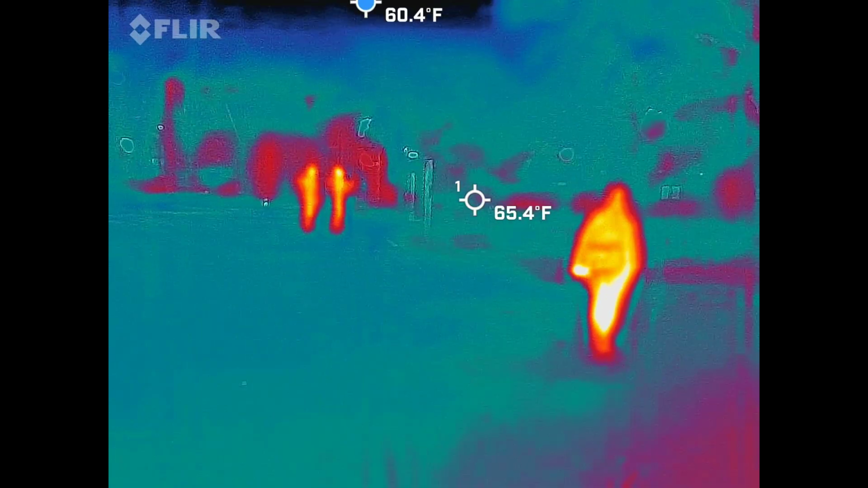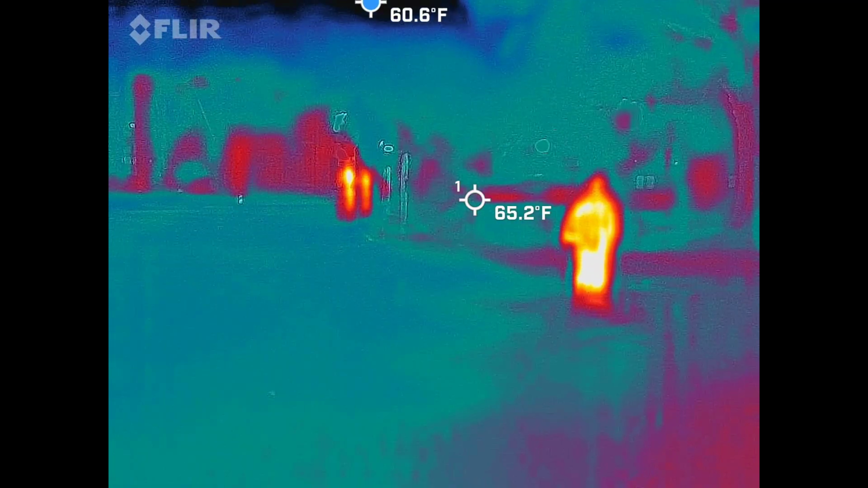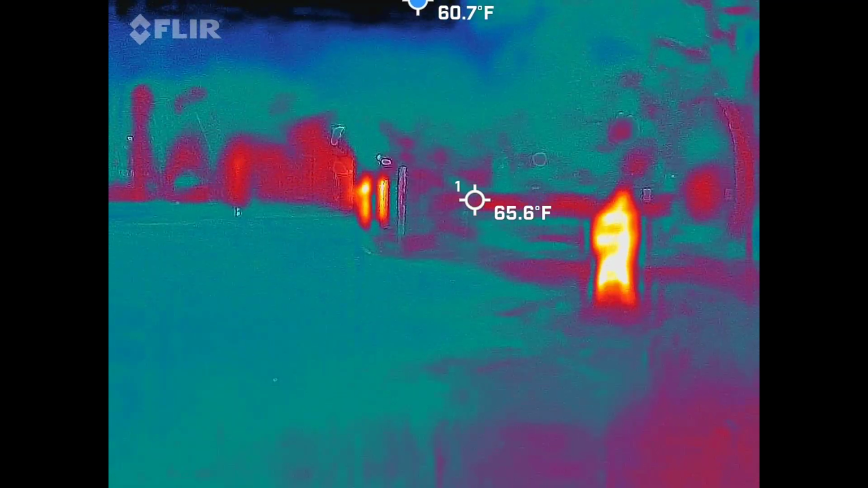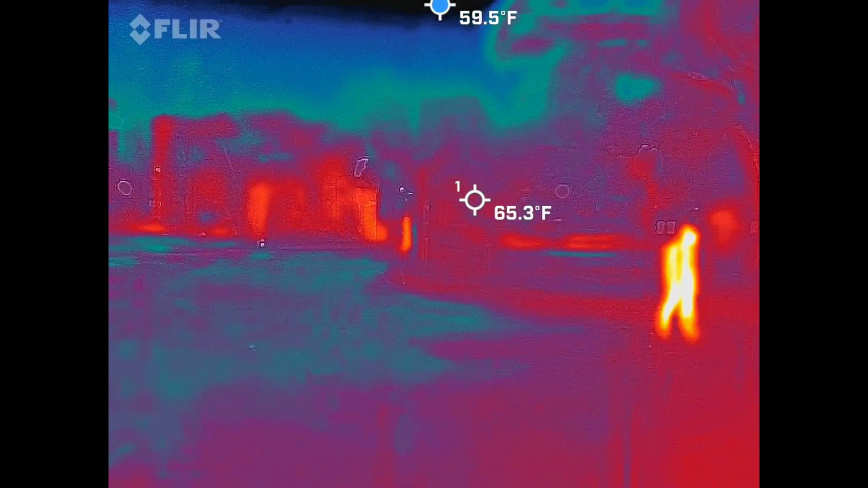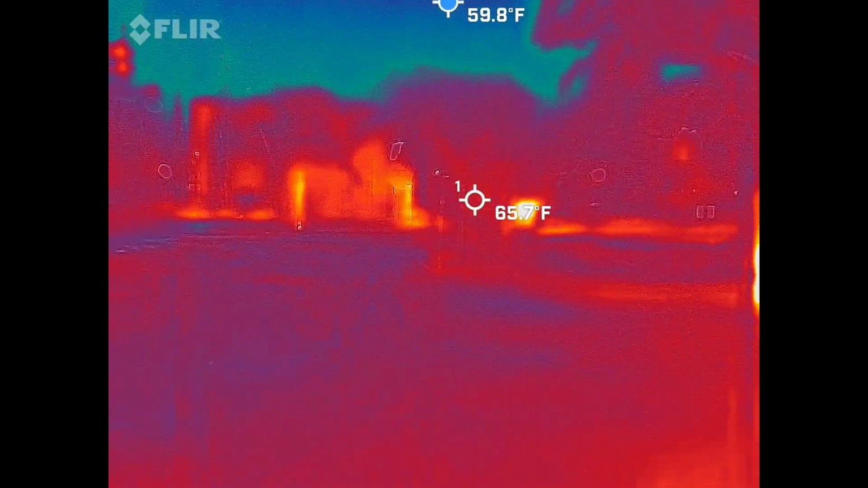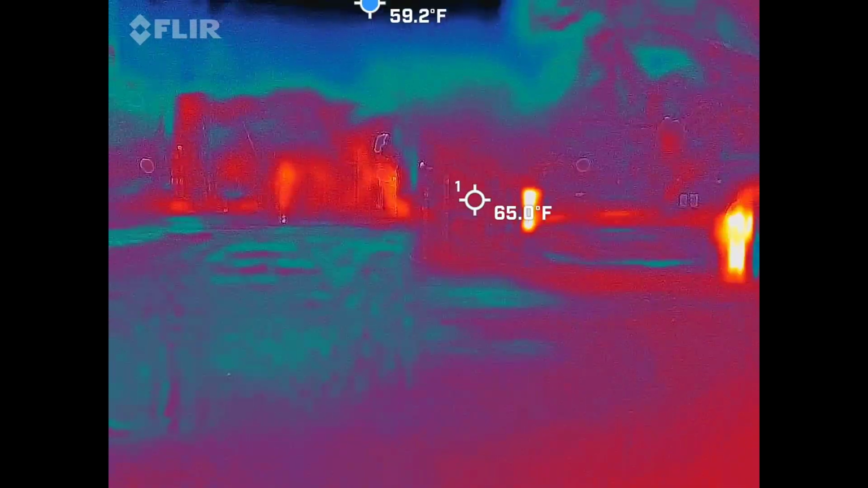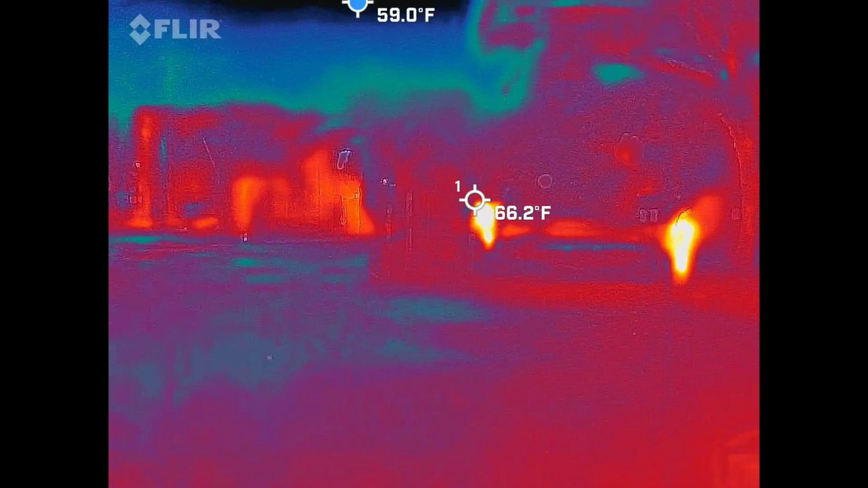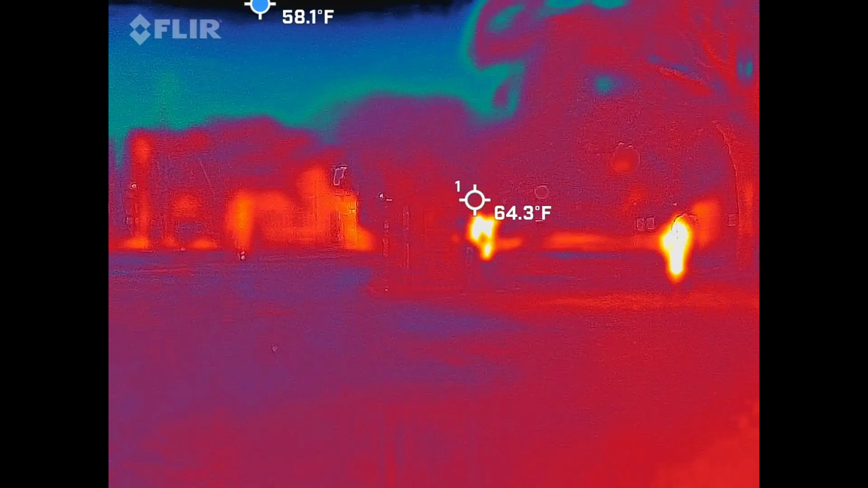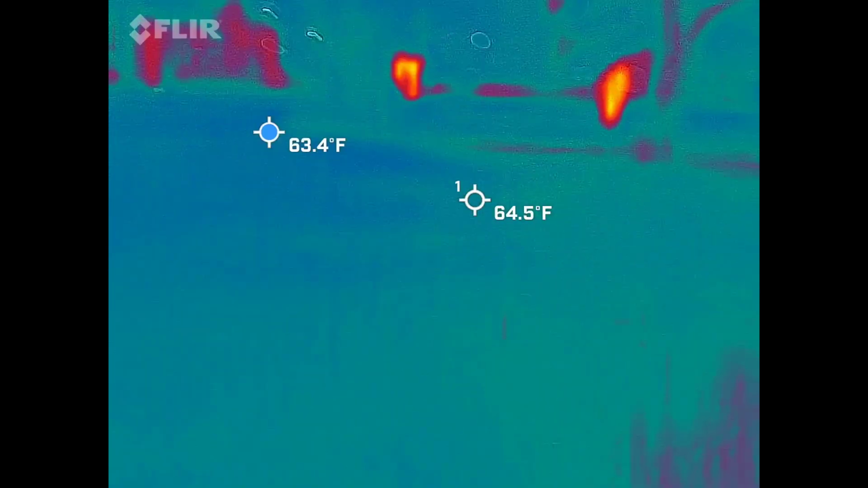Hey, can I see? Come here for a sec. What's that? Oh, you can't see it. Oh, yeah. Hold on. Oh, it's going crazy now. It's because your heat, which is the people, are fluctuating in and out of frame. It's like a really light blue, like couple sticks. All right. Oh, well. Hopefully the blue dot went over there and we can get a reading of it.